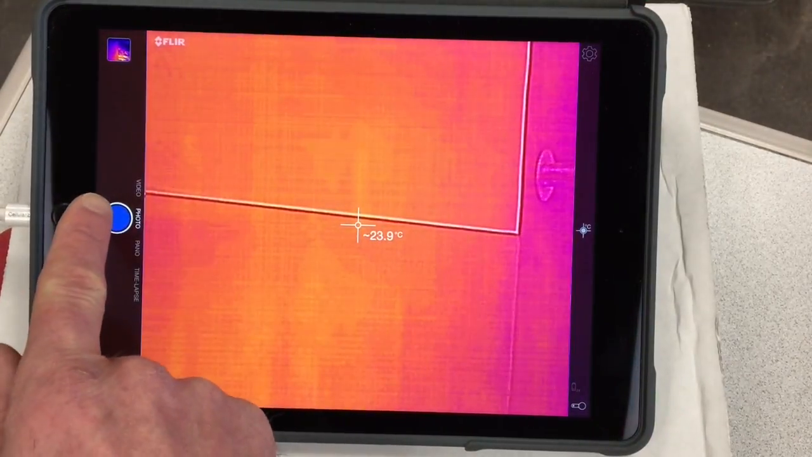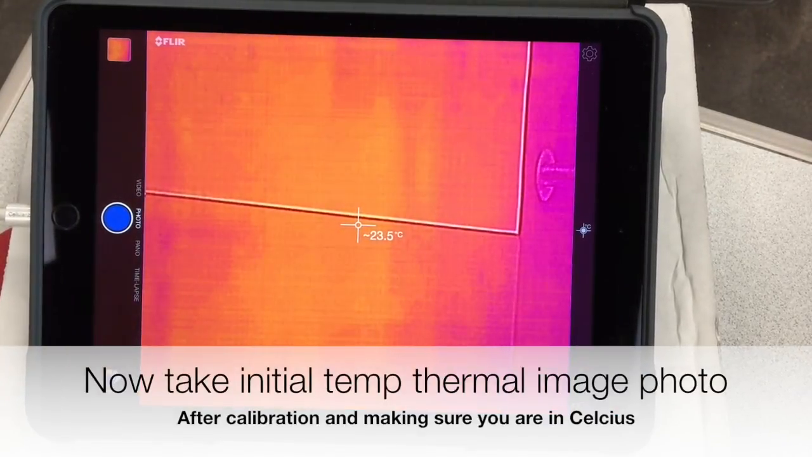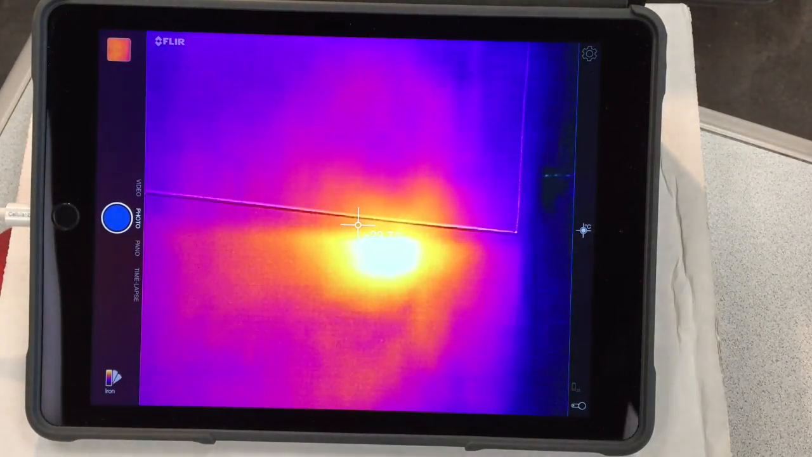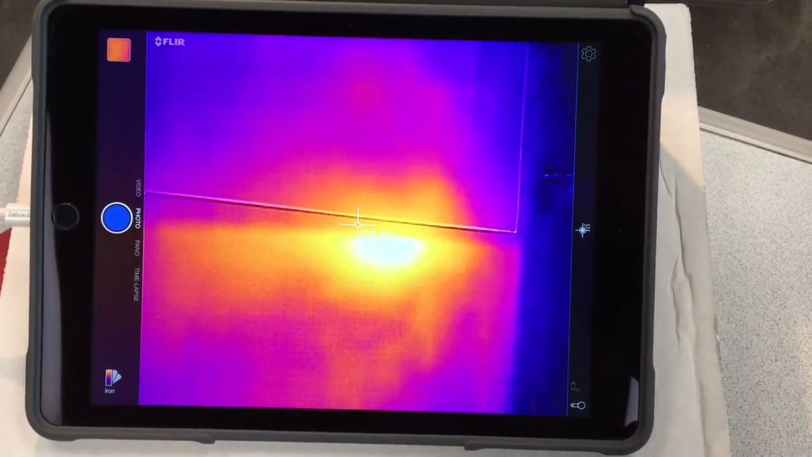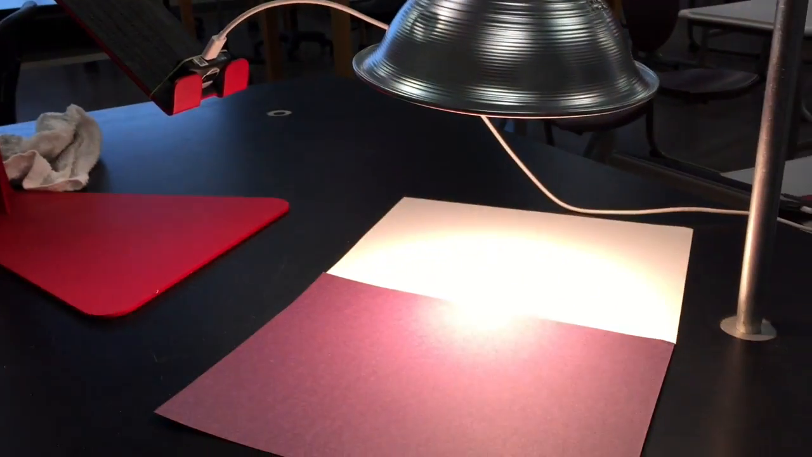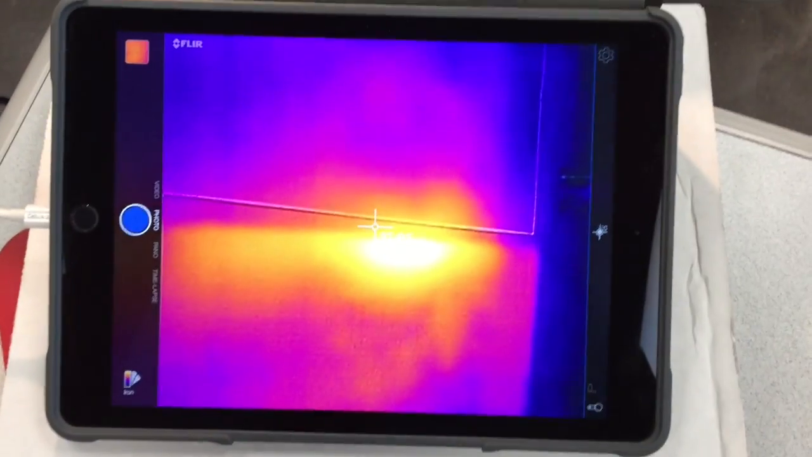Alright, I'm going to go ahead and take my initial photo of my starting temperatures here. Then I'm going to turn the light bulb on and let it be on for a minute. So you can see that already there's dramatic change in the temperature of the paper. And again, I've just got the light bulb turned on, and I've got the thermal sensor pointed right there at the center of the intersection of the two pieces of paper.